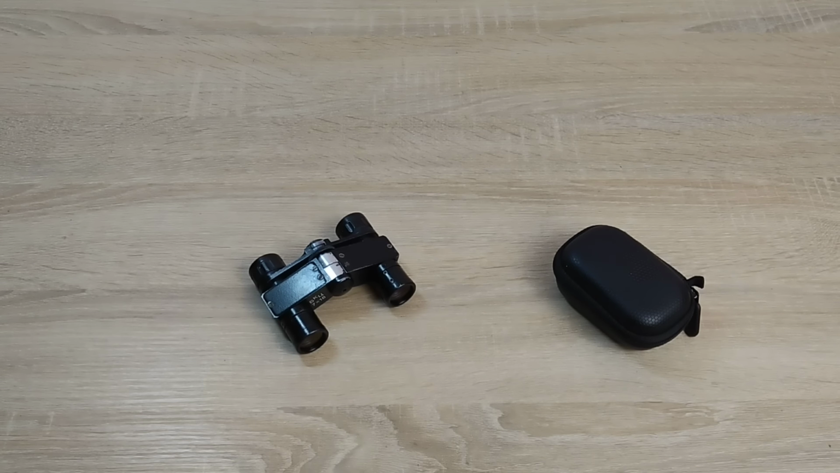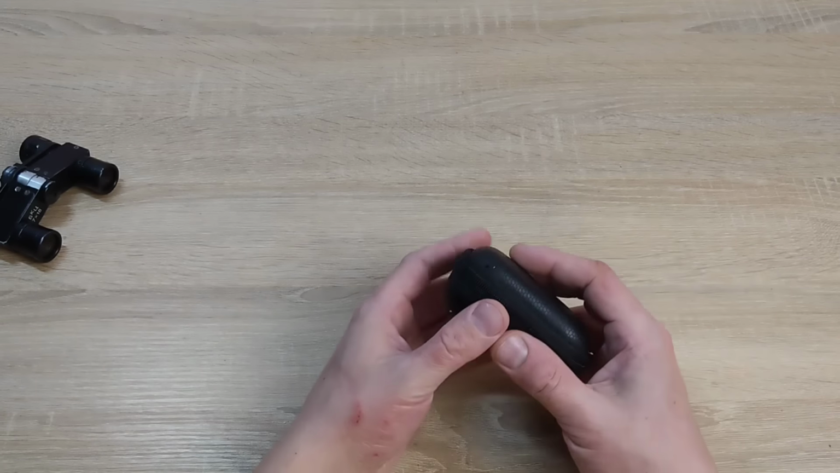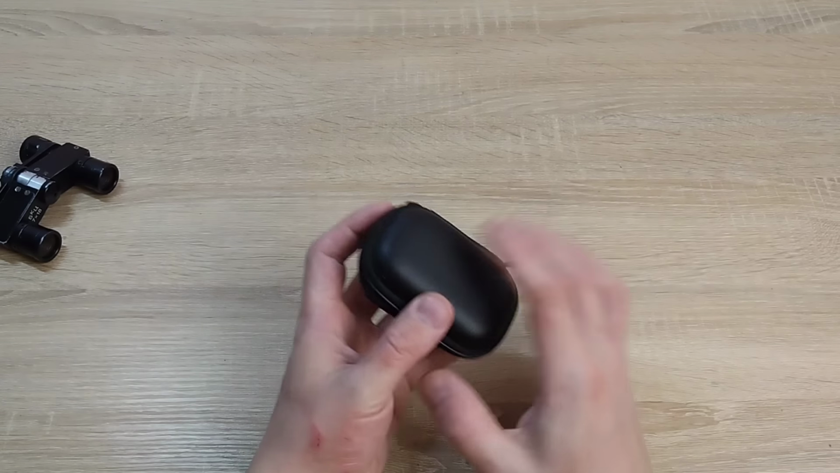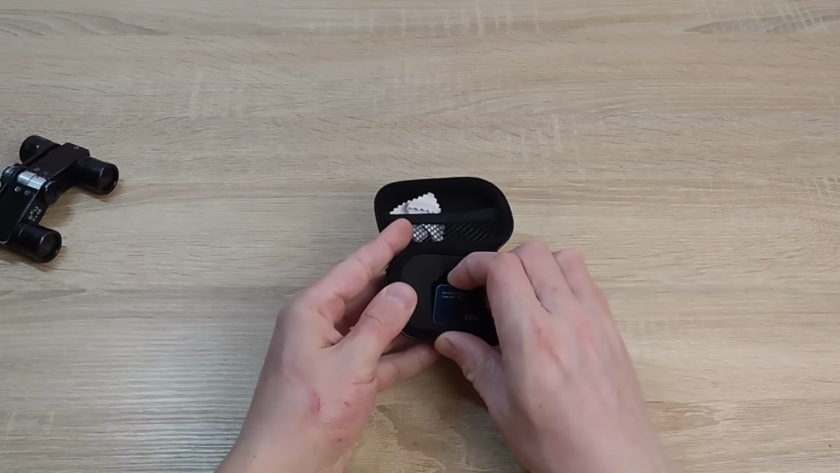Hello everyone. Today I'm putting the binoculars aside because in my hands I have a device that lets you see not farther, but differently. Our eyes can't see infrared radiation, but a small gadget like this will help us do just that.